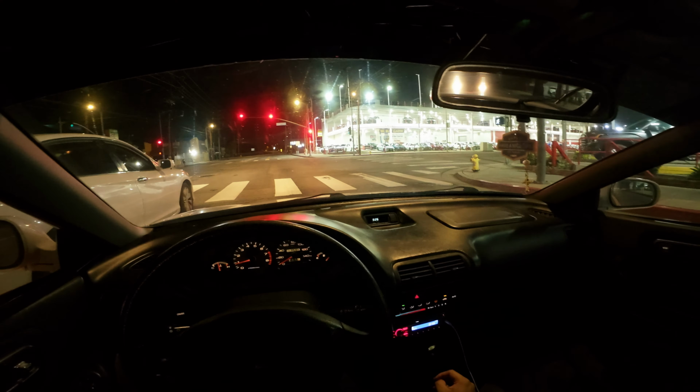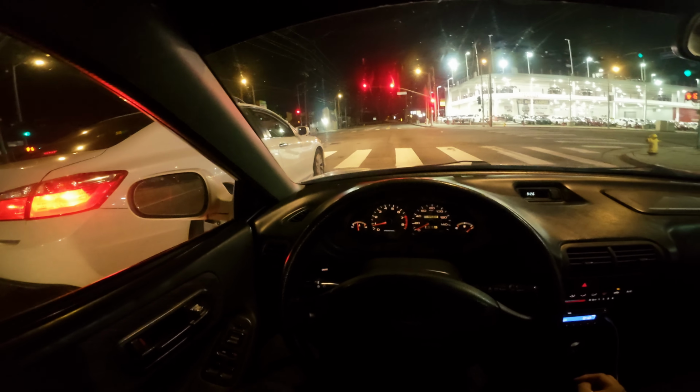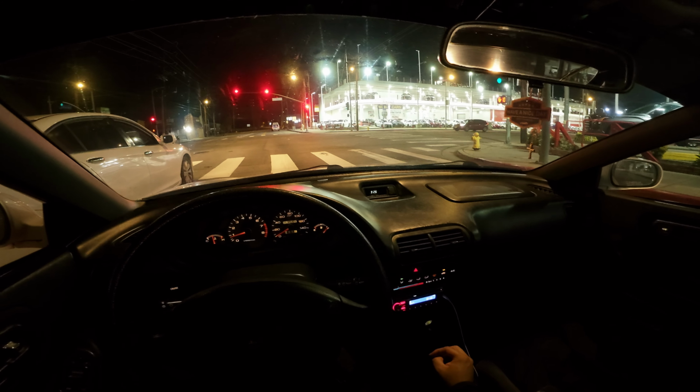It's so bumpy. All the street is cracked. It's so bad. There's so many little bumps. You guys are gonna feel it.